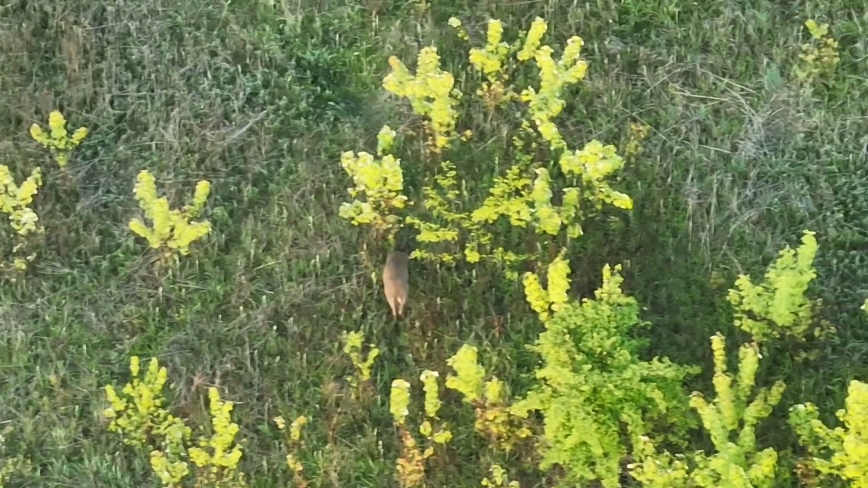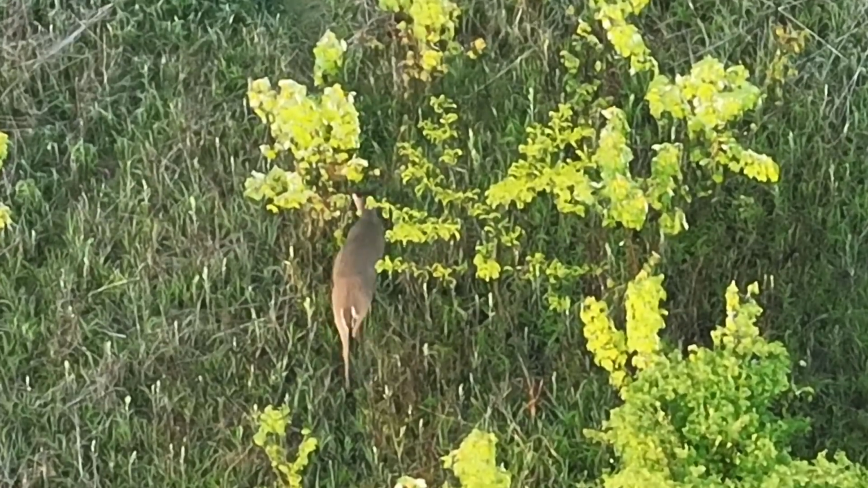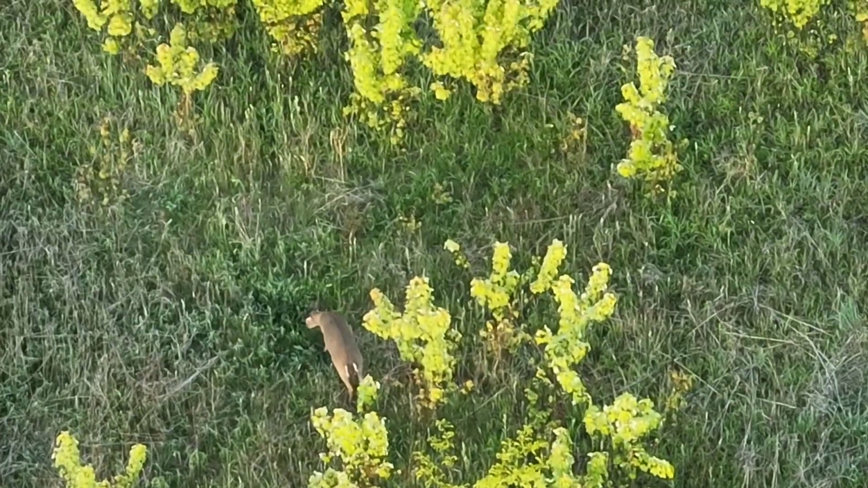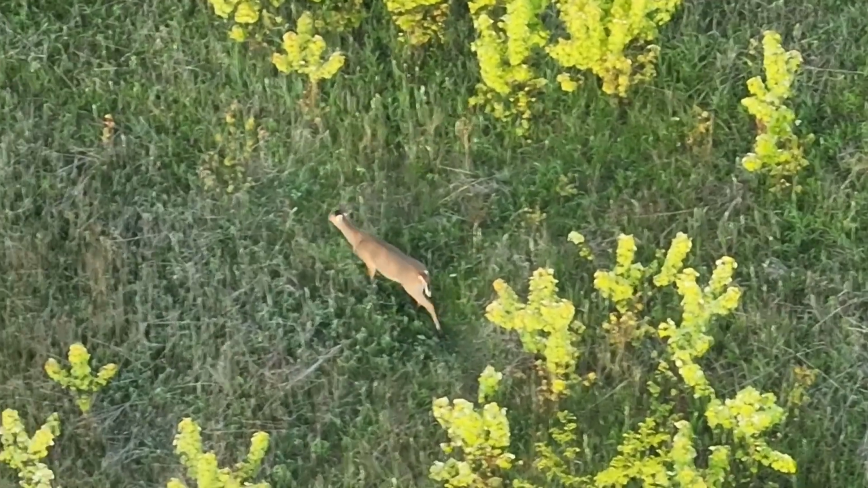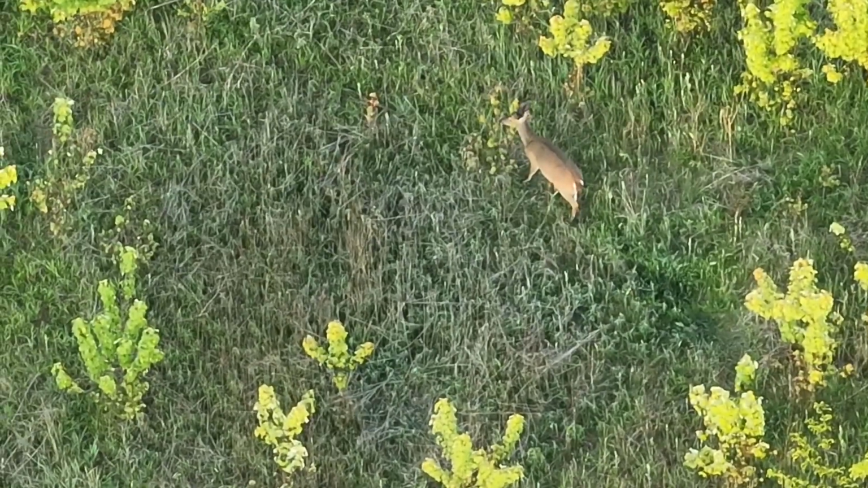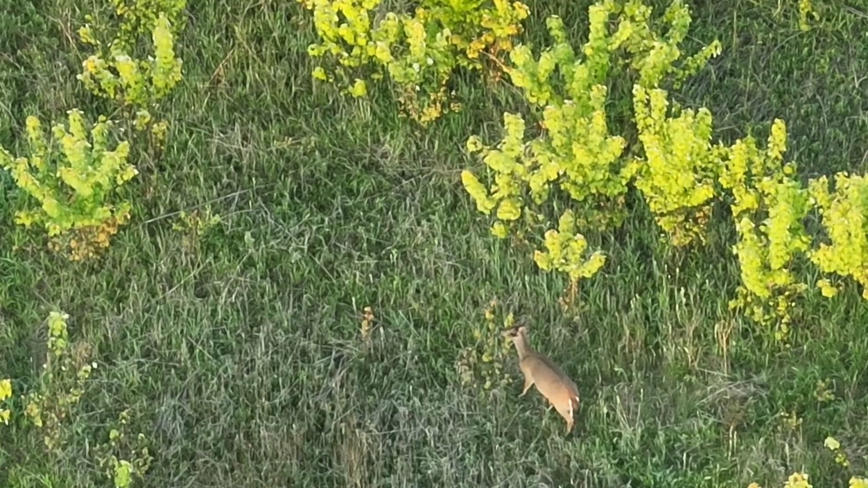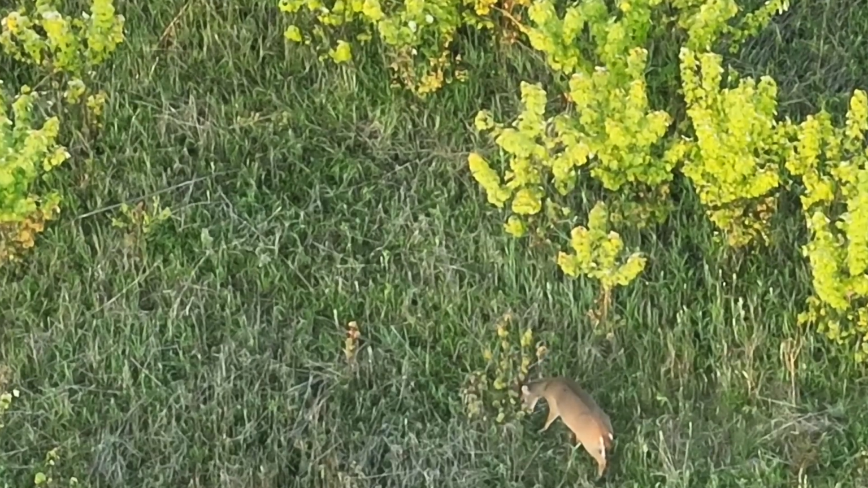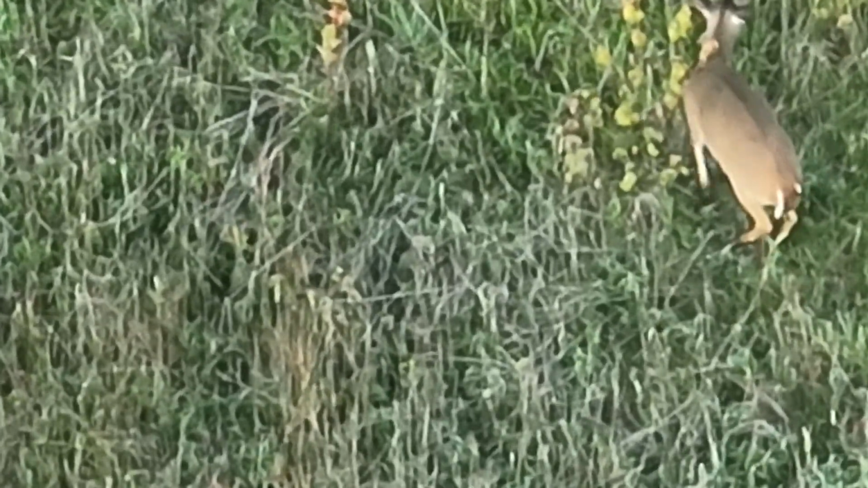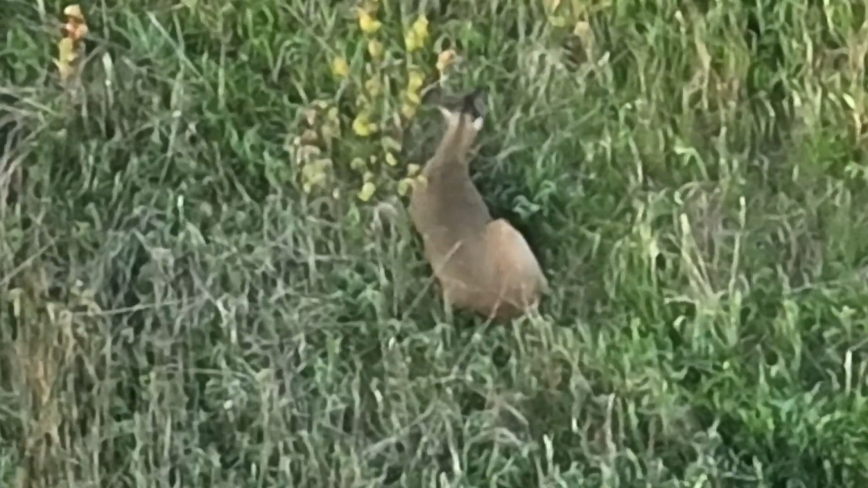Hits this tree here, and when I think about rub lines and why a deer stops 15 yards and then 10 yards or whatever, I'm gaining a lot of knowledge about that and their behavior just from the use of the drone. Now you can see he stops and he's scent checking, and you get the impression what's going on here, and then he lays down.